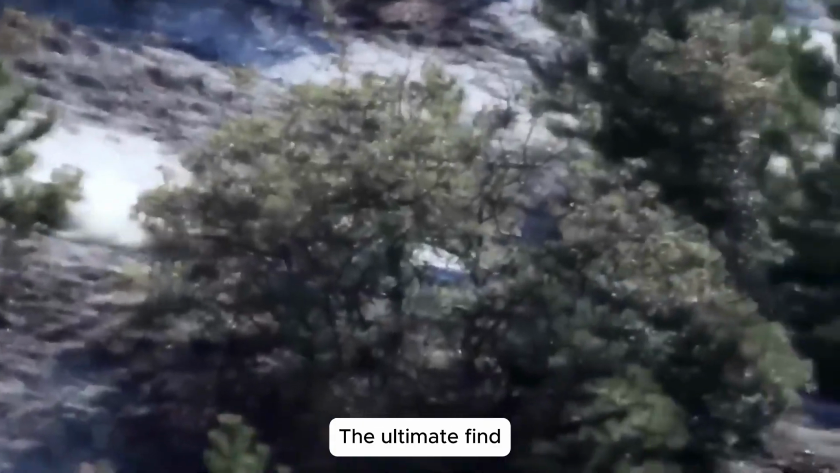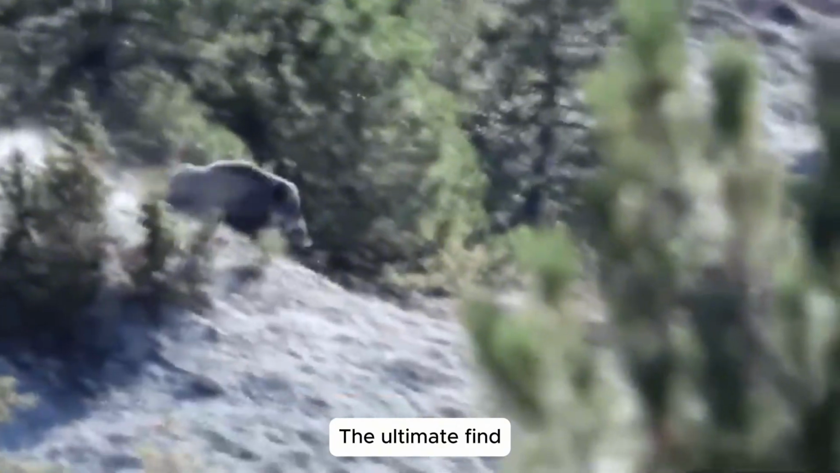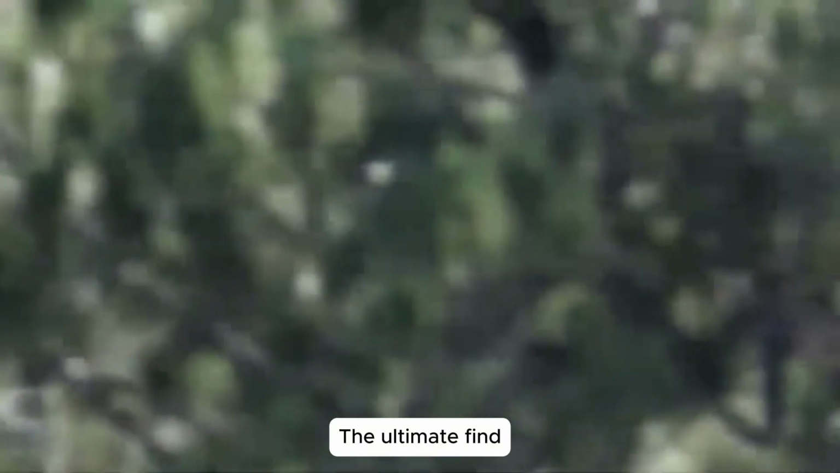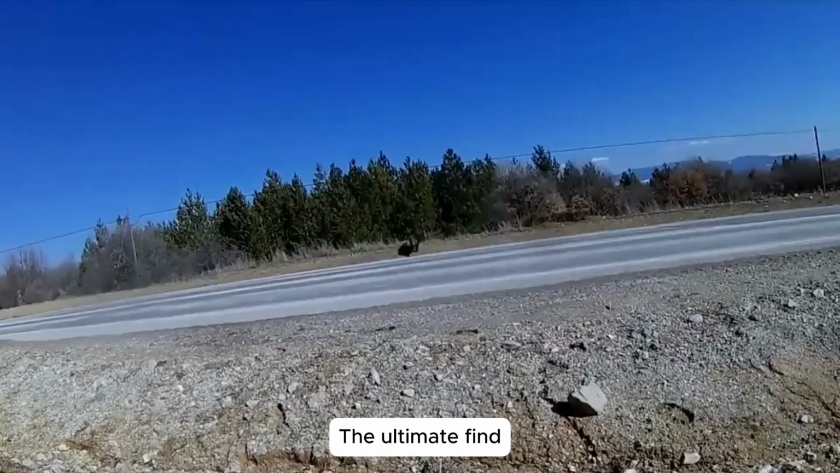It looked effortless, but only a seasoned hunter understands the precision, patience, and calm it requires. One wrong move, and the beast would escape, or worse, attack.